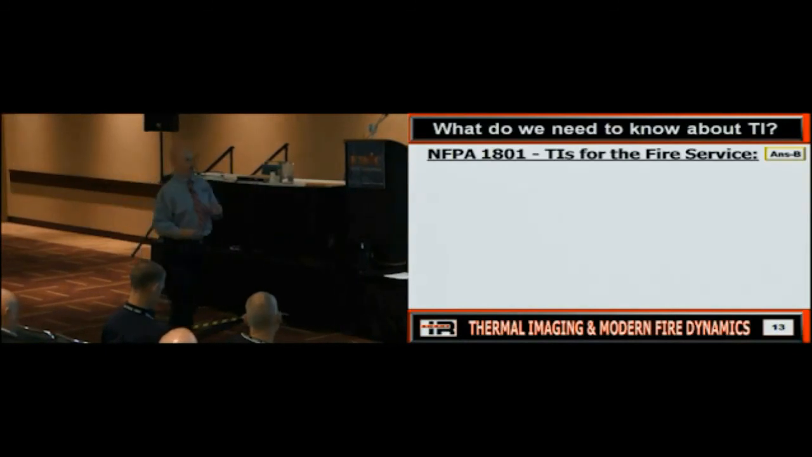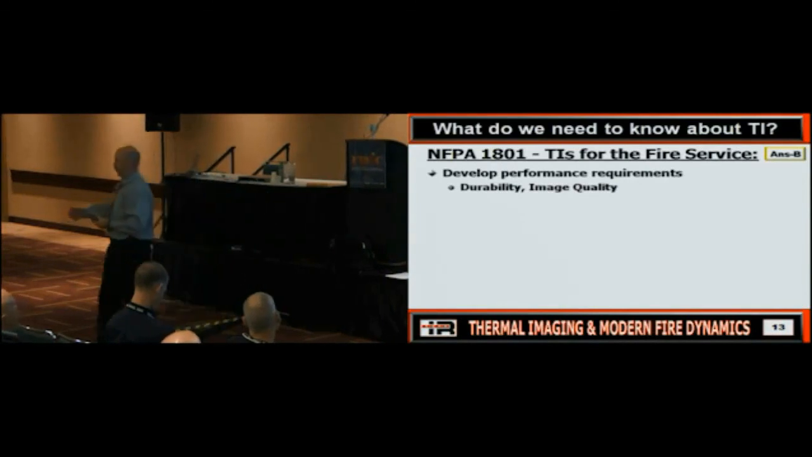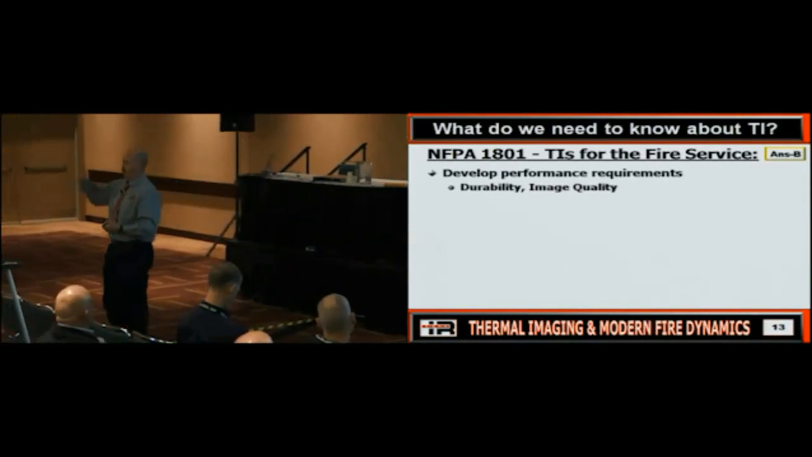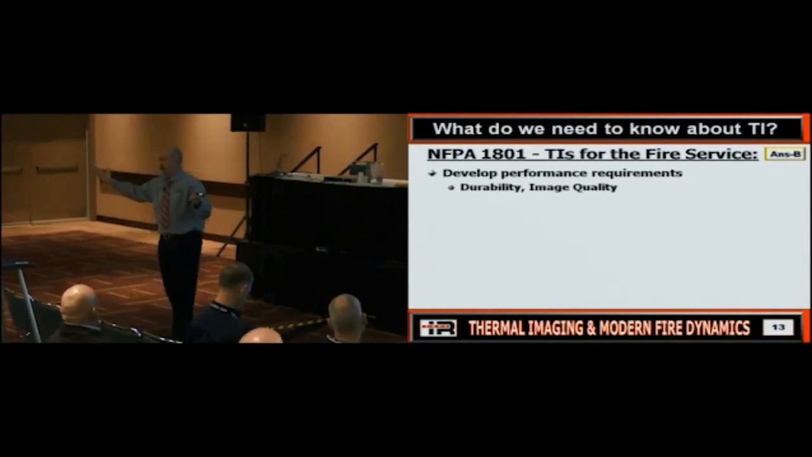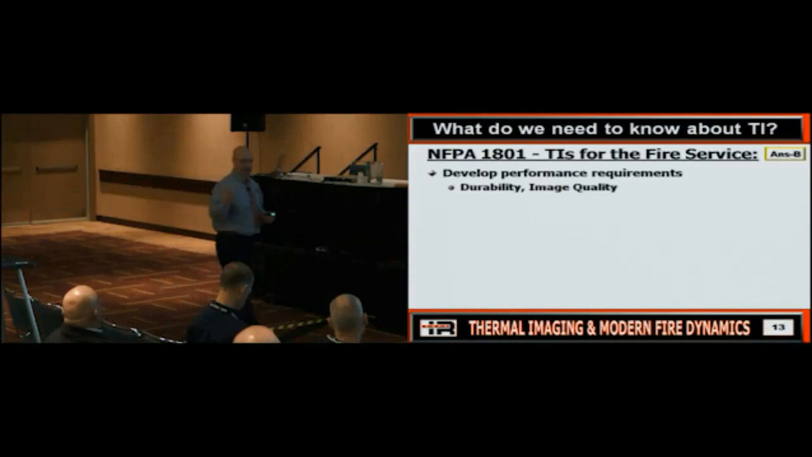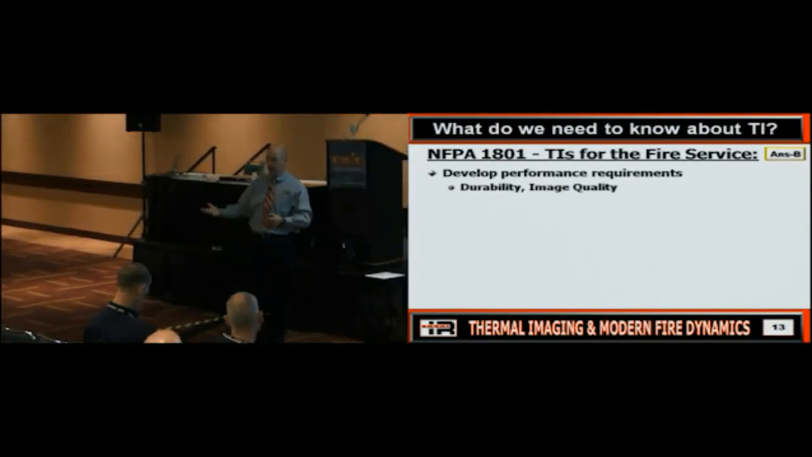So why did we get into this? We got into this because people were going out with a thermal imaging camera and saying, you can throw this off a 3-story building. You can walk through a flashover with it. Could you? There was no testing. There were no standards. There was nothing out there for quite a while. So we had a lot of thermal imagers that were made.